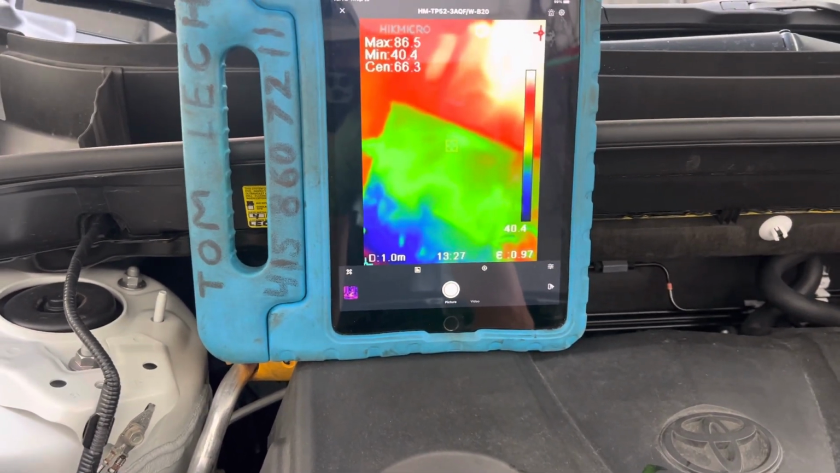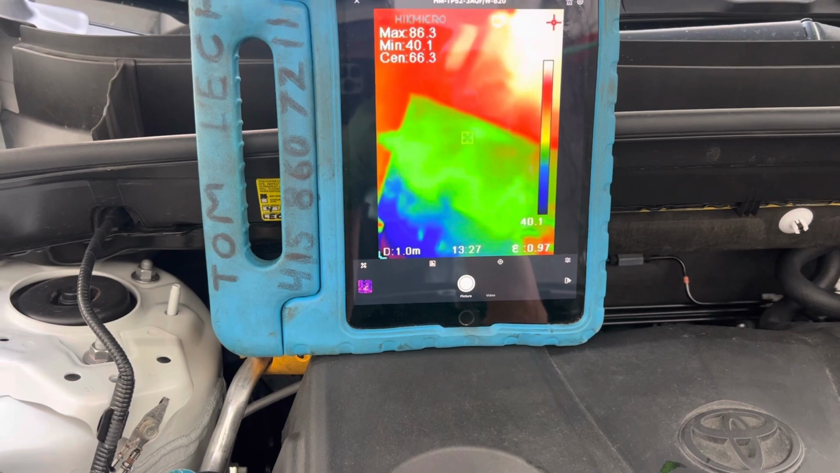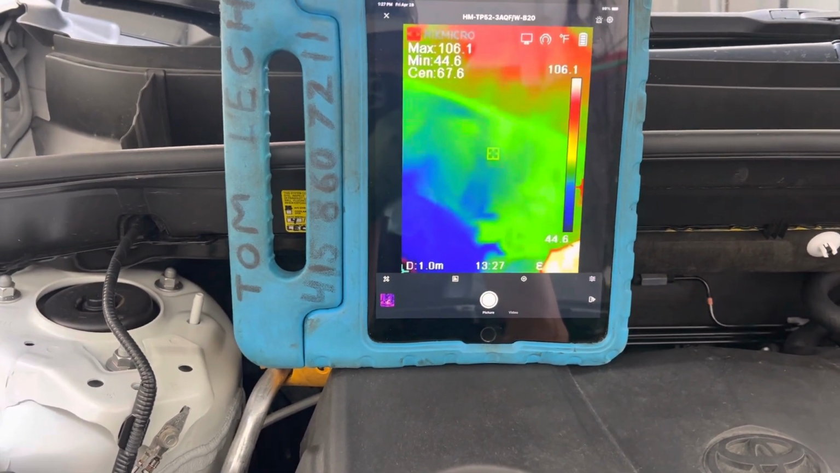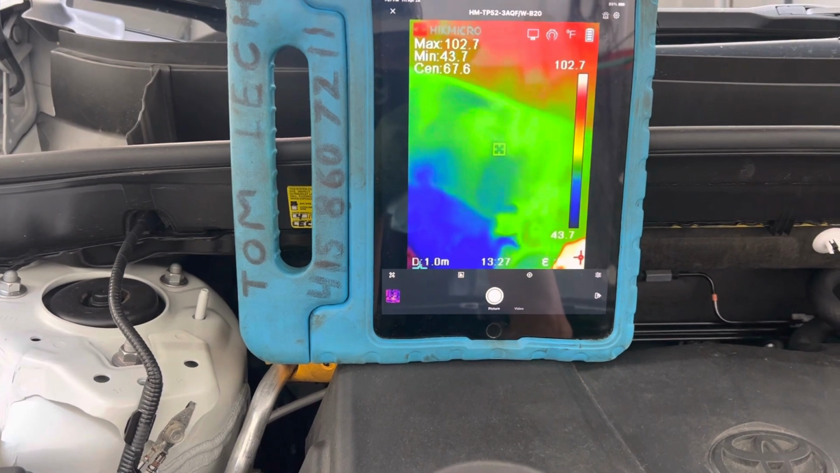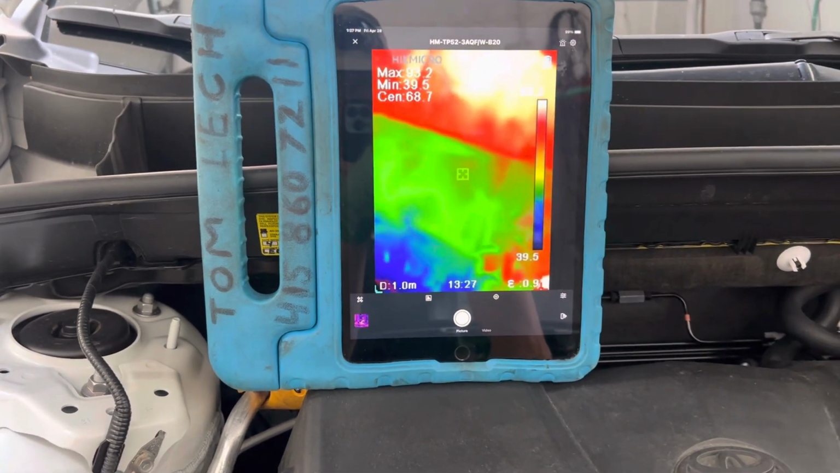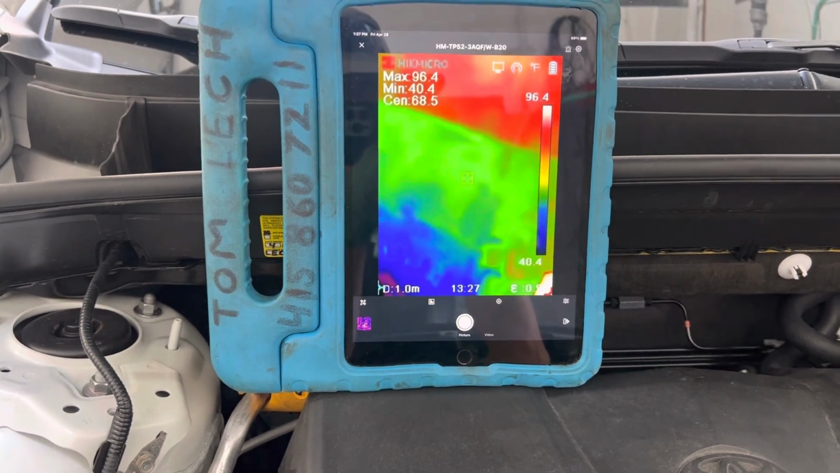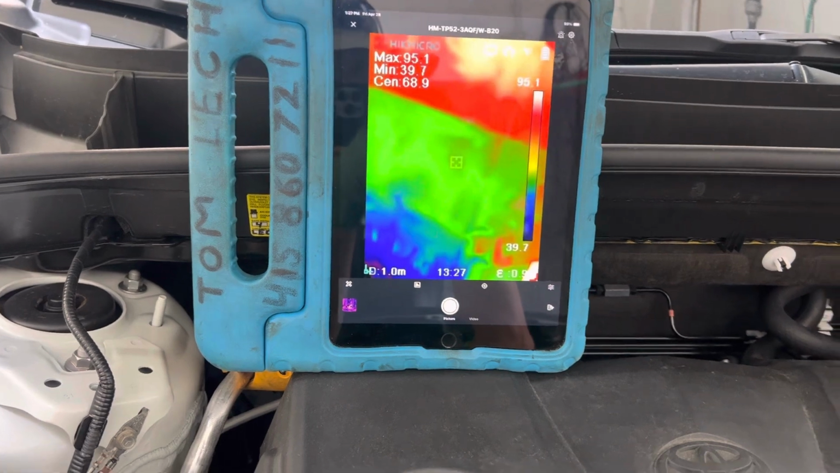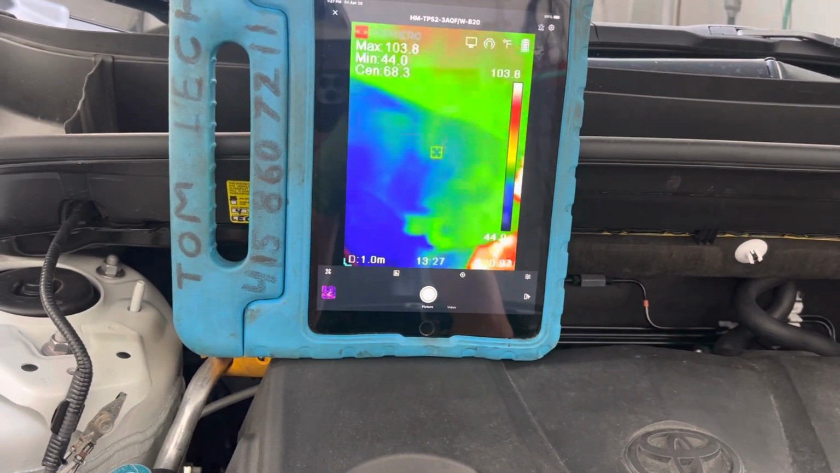So where it says center and you see the little square, the green square, that is where I'm pointed. And you can see everywhere my green square is, that's the temperature. It's 68 degrees. So the temperature of the case at that point is 68 degrees. Now you see where it says minimum 39 degrees? Let me see if I could point over there.